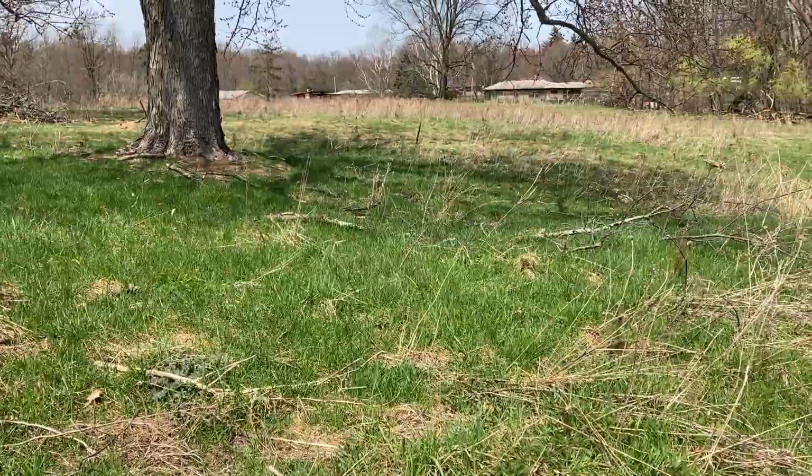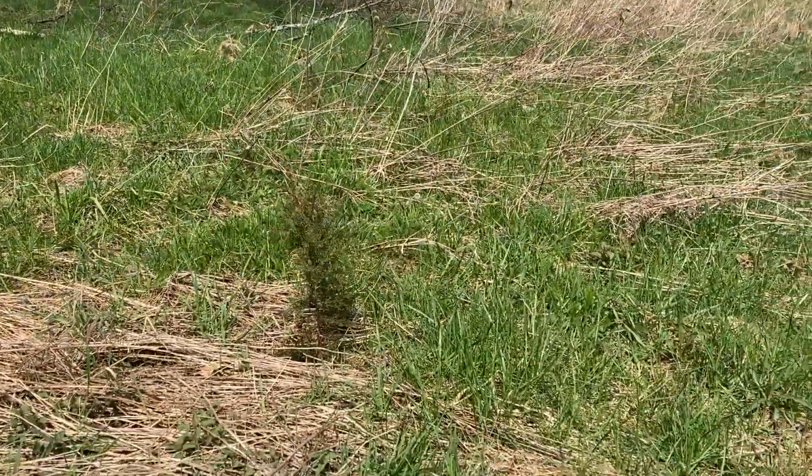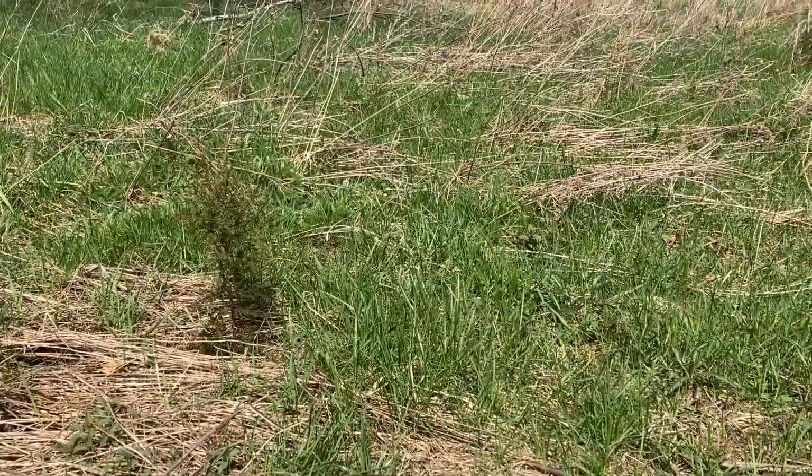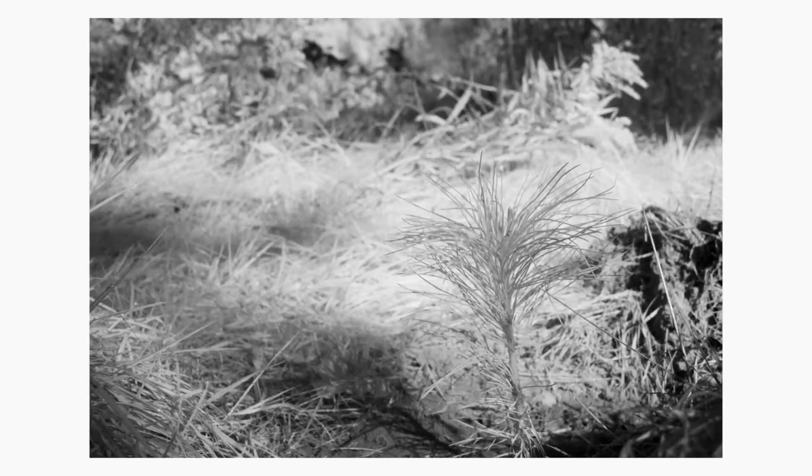Last fall I helped to plant some trees back here, and it's kind of nice to see them growing in their surroundings. So that's always a good comparison as well, to compare what is growing to what isn't quite ready to pop yet.